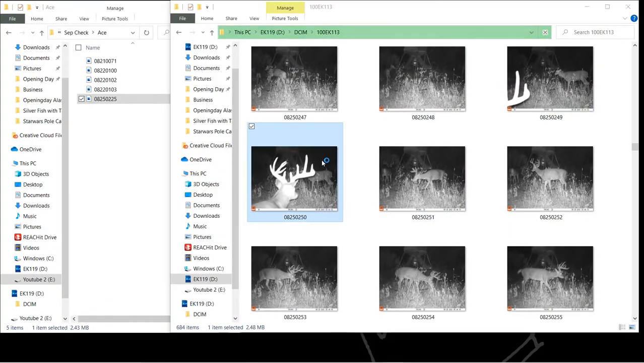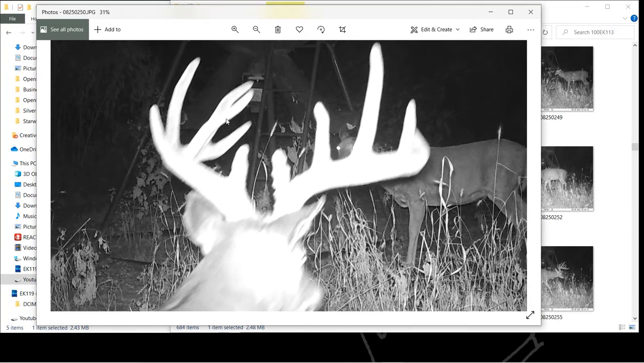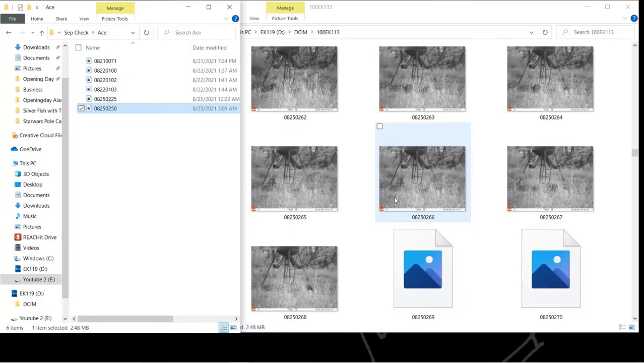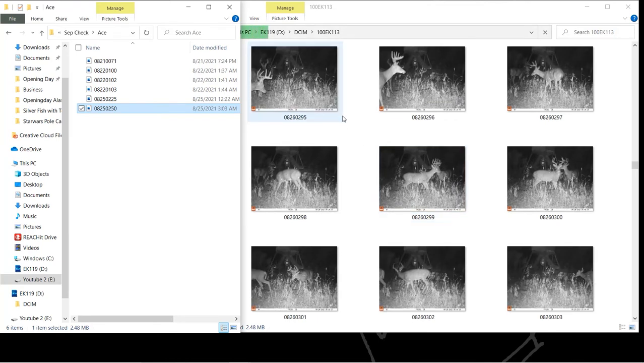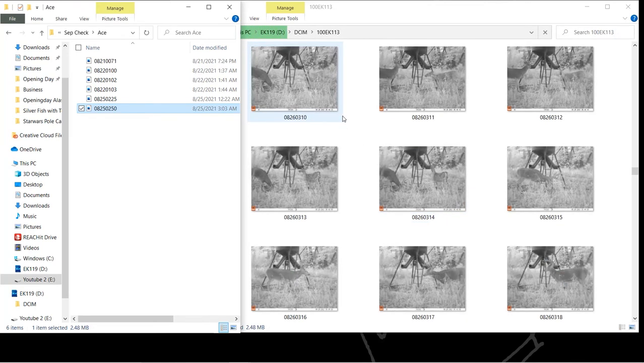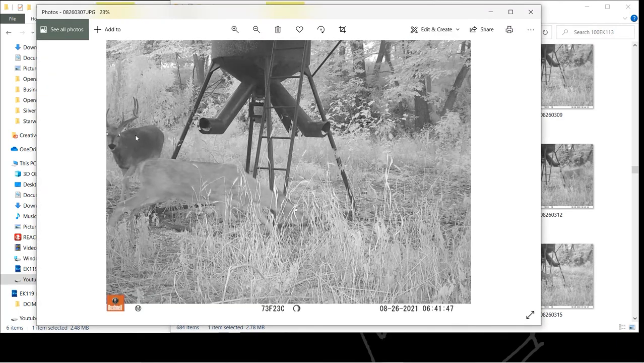Here's him again, still in velvet, but look at that point. It's got to be a 10-inch extra point right there, which is huge. This was the best spot we had early season last year. It doesn't really seem like it's as good this year. I think we had 4 shooters hitting us this time last year.